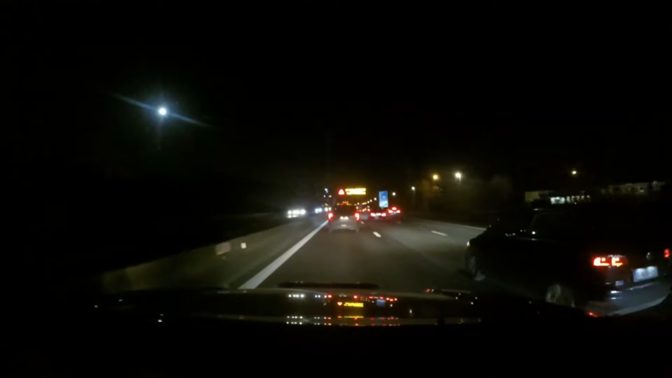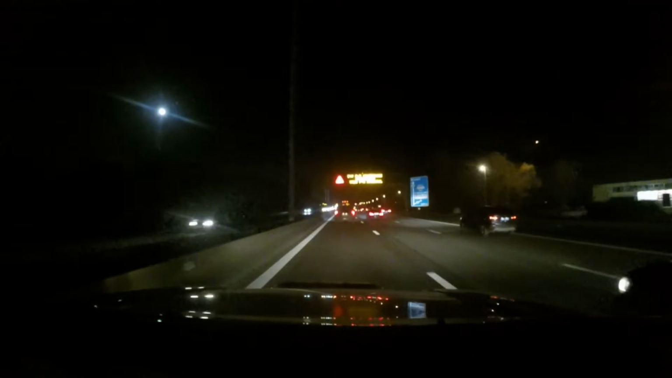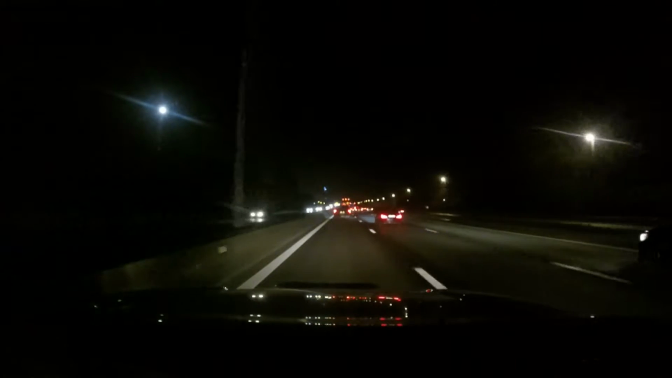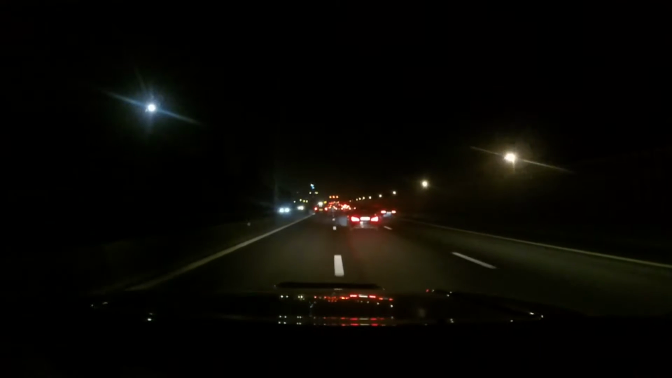But I do need to go to the right up ahead. Let's move a lane over then. It's 2 kilometers from now, or 4 even, but better move over when we can. Yeah, 110. That's positive. I'm doing 70.